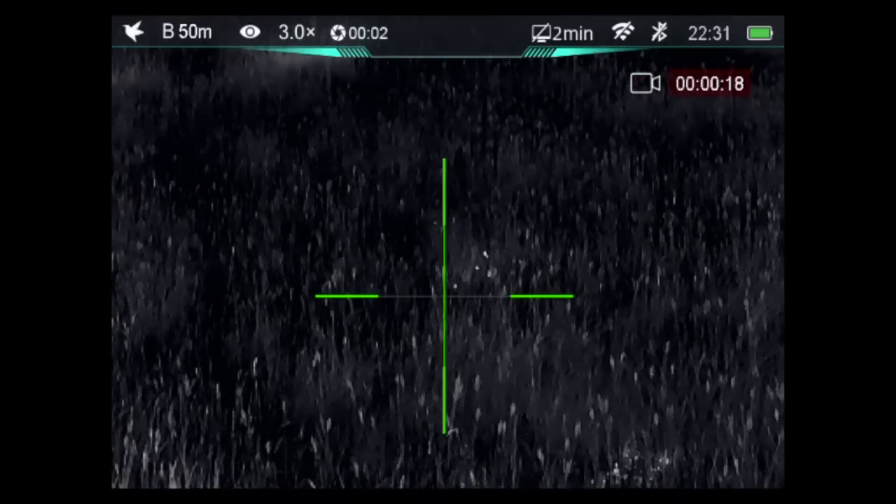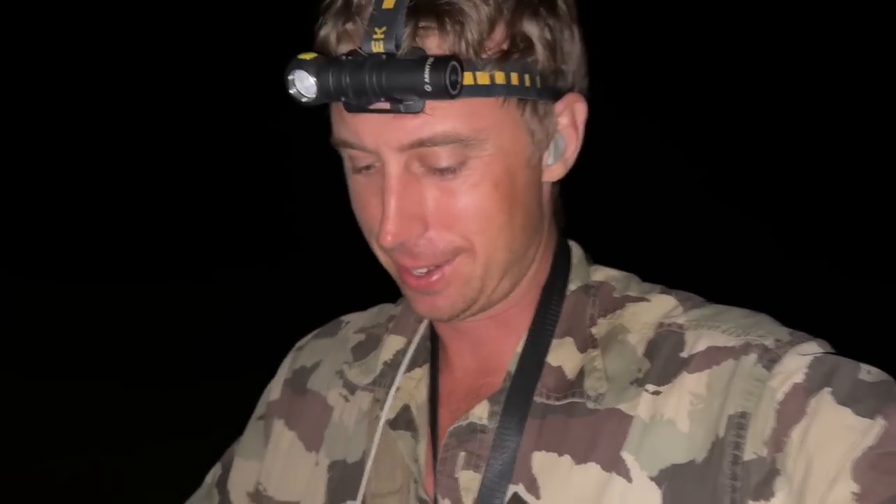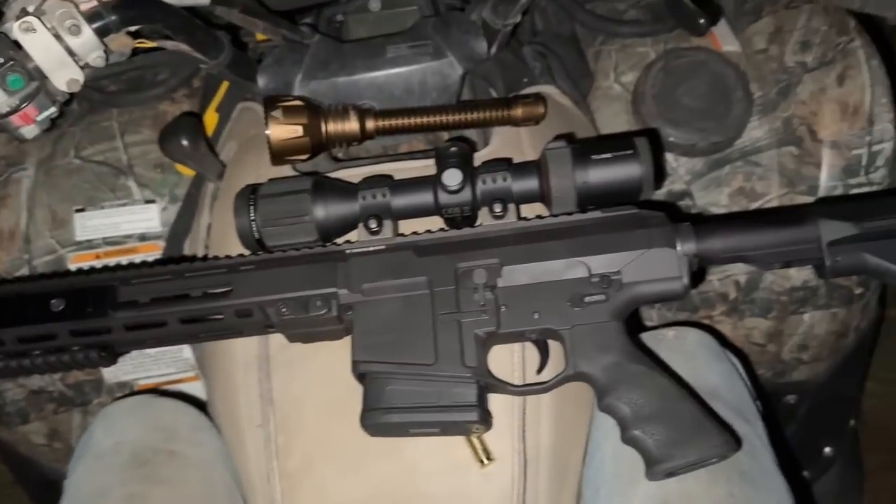Swear I won't show Rex a cat. Well, finally found something to shoot. Wasn't a dog, but next best thing, big black cat. And I've just blooded the rifle.